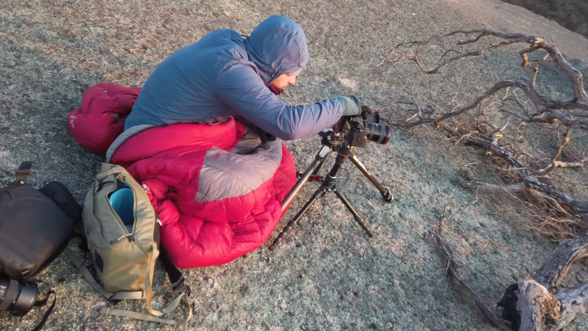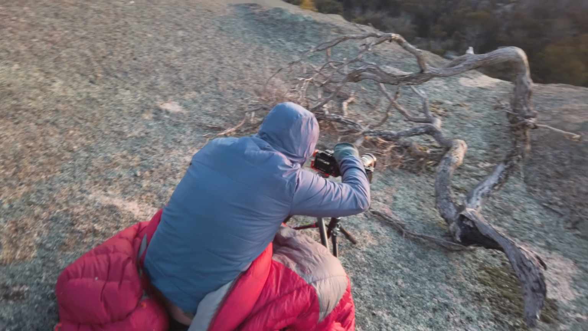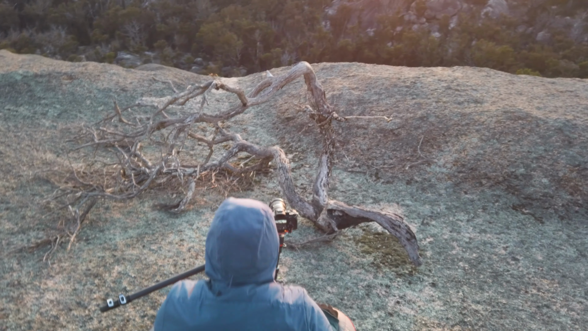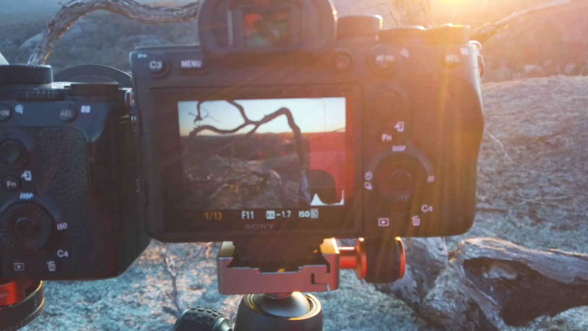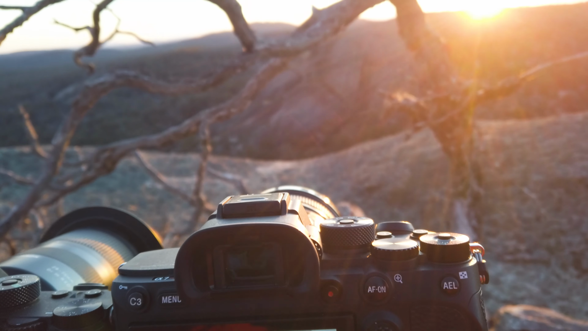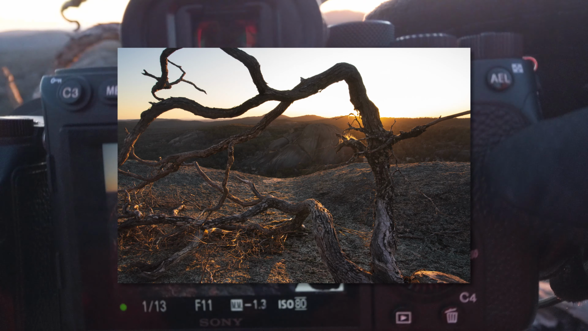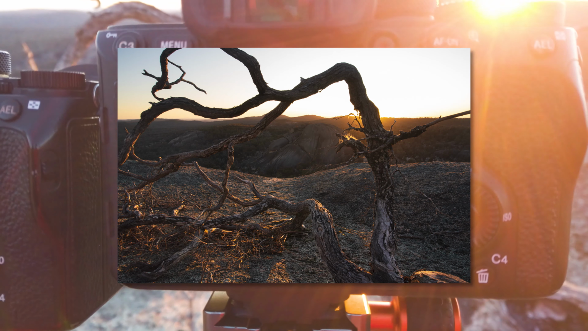Me and Julien did scout out a composition the night before, which we thought we'd investigate, but upon jostling our tripods right beside each other, like right beside each other, we touched cameras, which was a good time. But yeah, honestly, I'll throw the photo up for you guys. Personally I think it's not really that special, but you might like it.